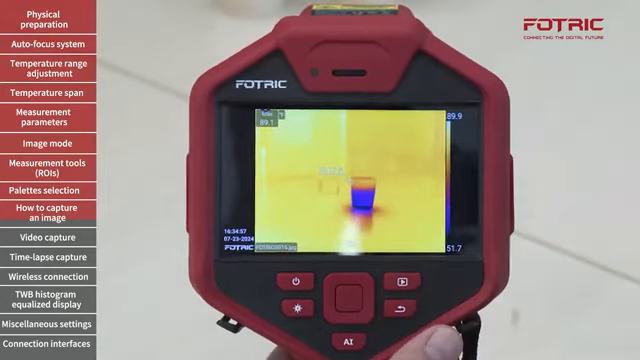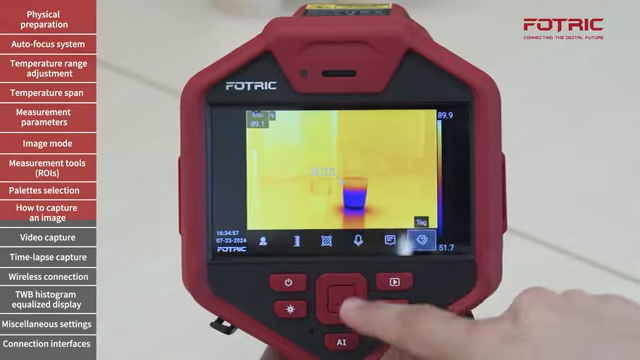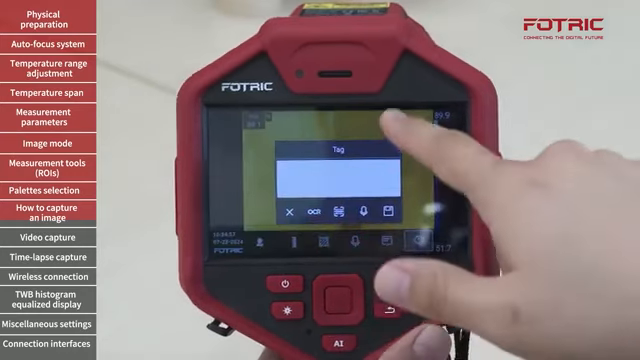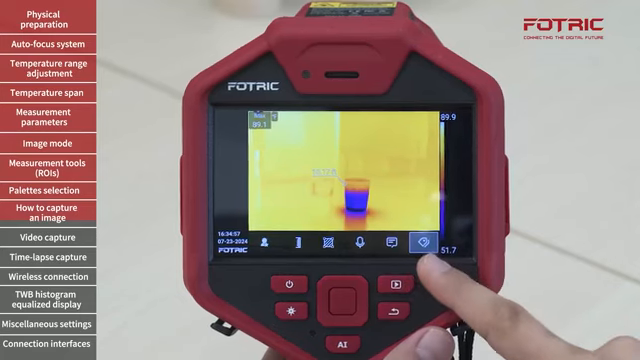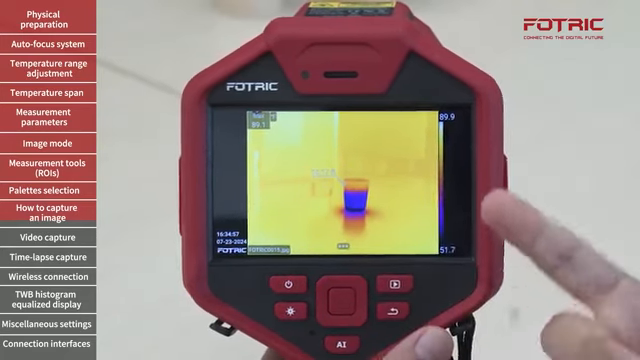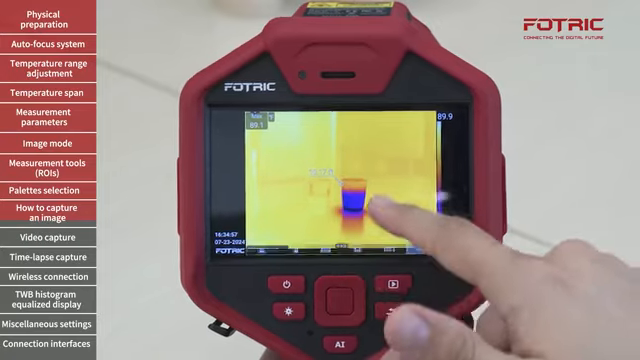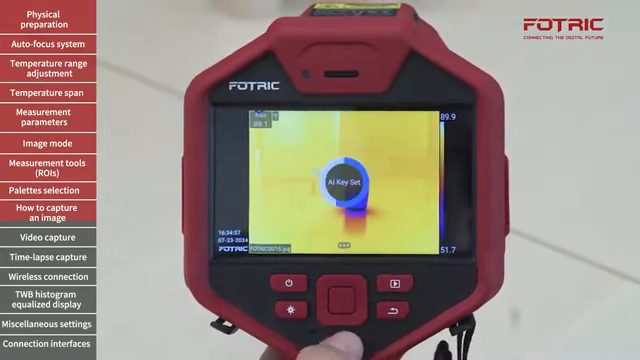Now we see 10 because it's measuring all the way to the corner of my room. And then I can add specific comments over here. If I find that adding tags or adding voice notes is a common practice for me, instead of doing the step-by-step over here, I can also set up my shortcut button to do that for me.